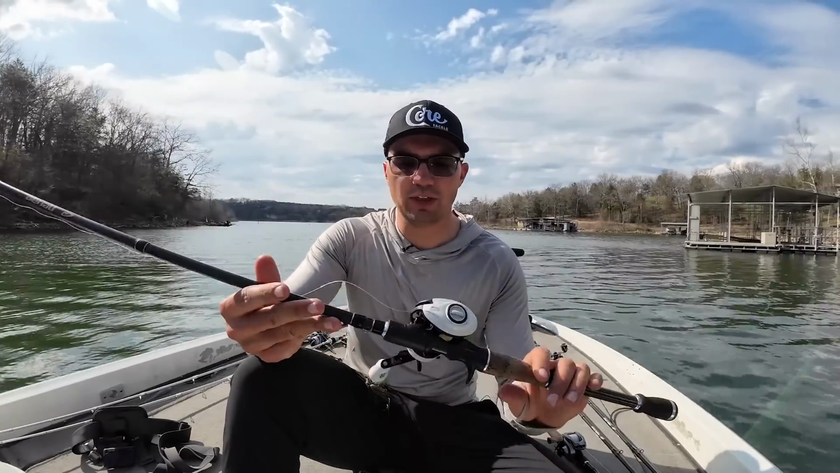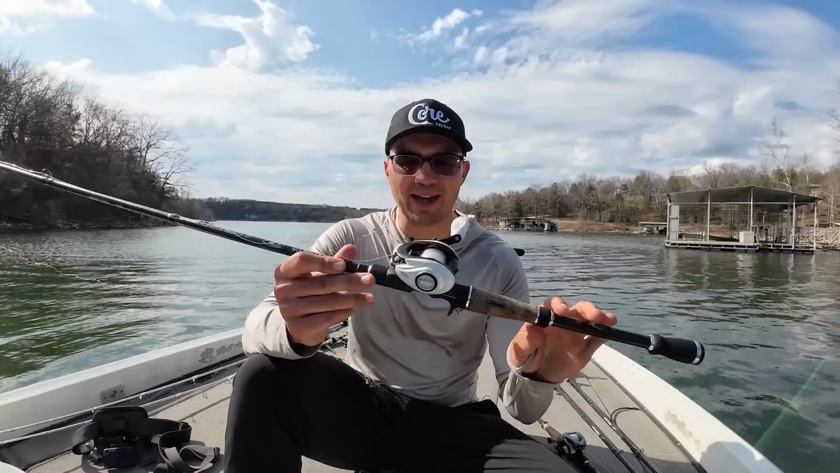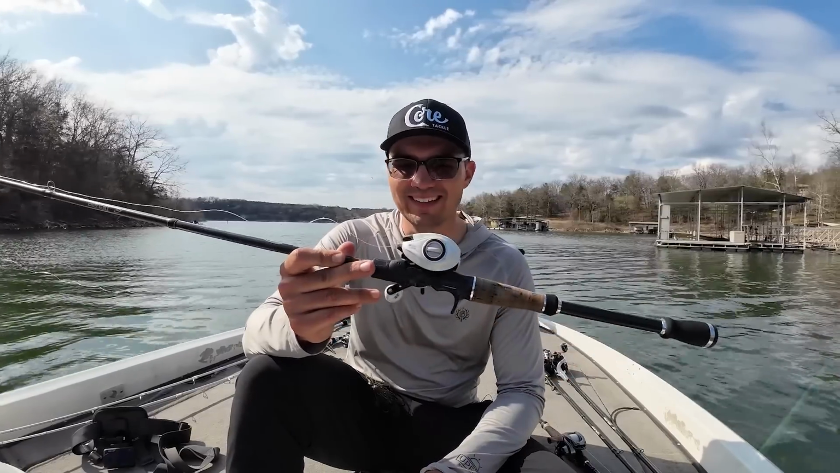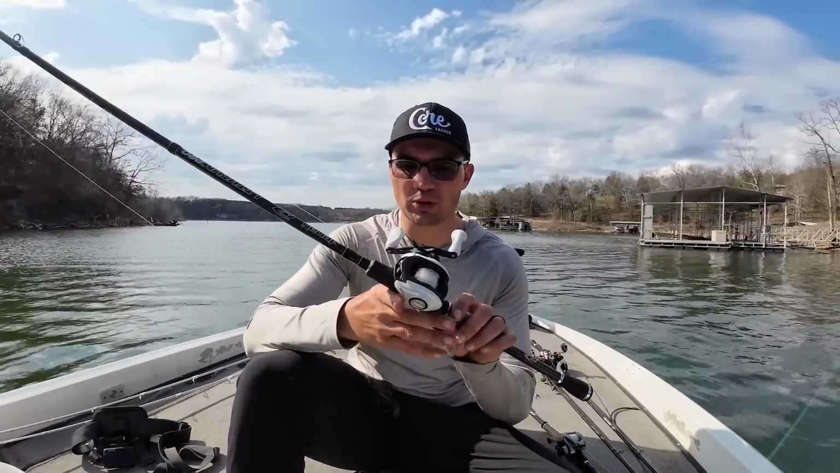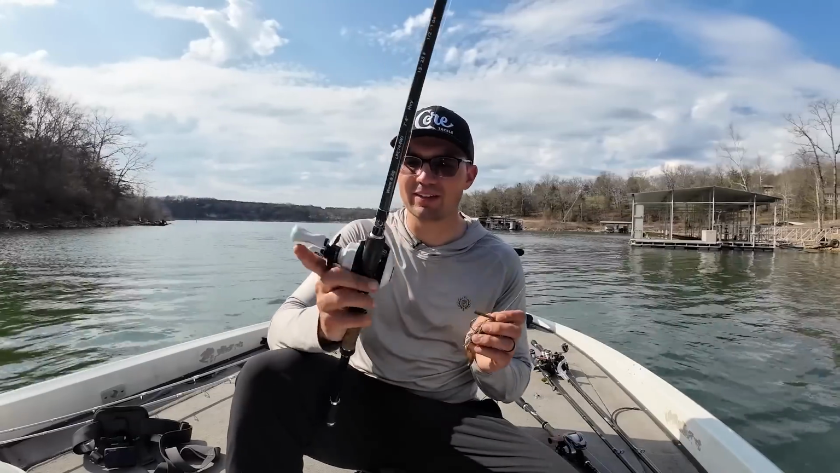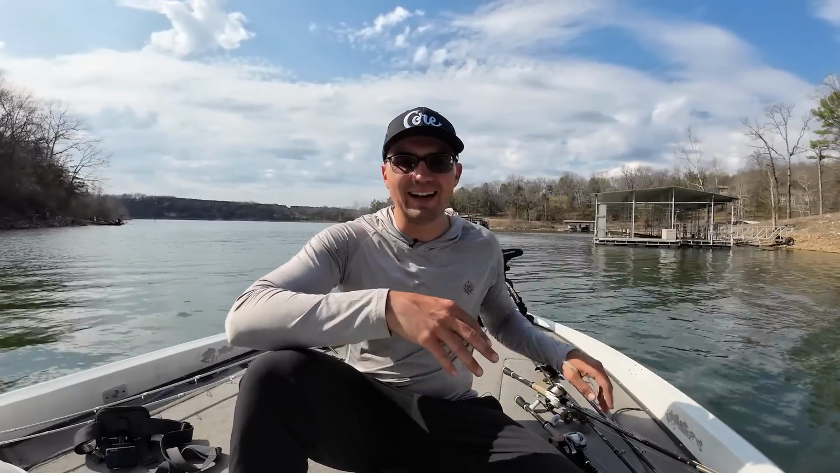I had this with an Abu Garcia Max Pro. I picked up at Academy or Walmart or something a long time ago. So it's just an old reel, 7-to-1 gear ratio, and this is just some 20-pound fluorocarbon. So nothing fancy in terms of that, but it was a lot of fun actually getting out here, setting the hook on some of these fish.